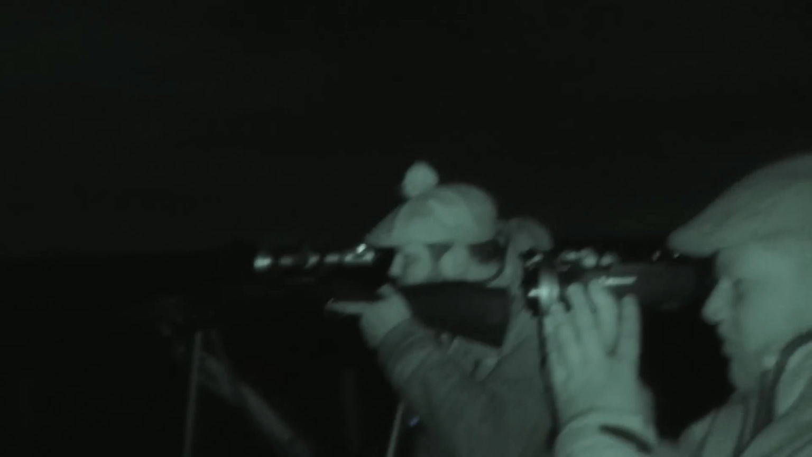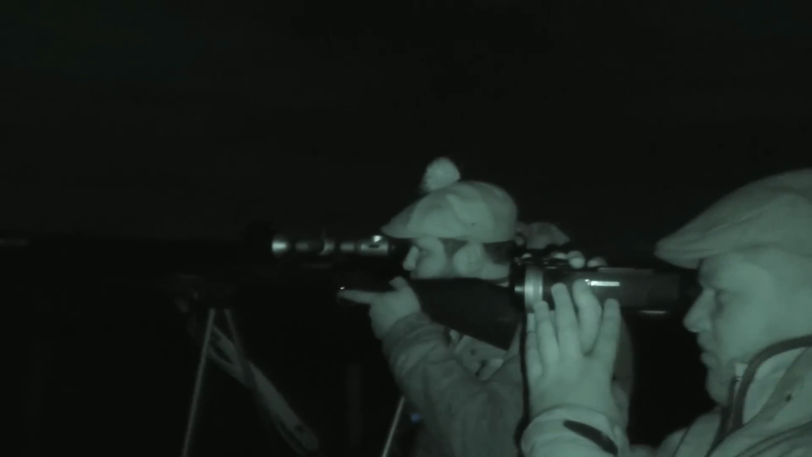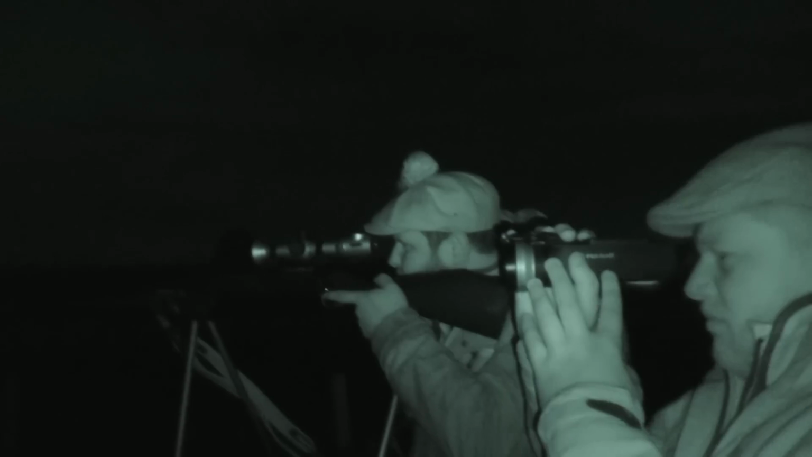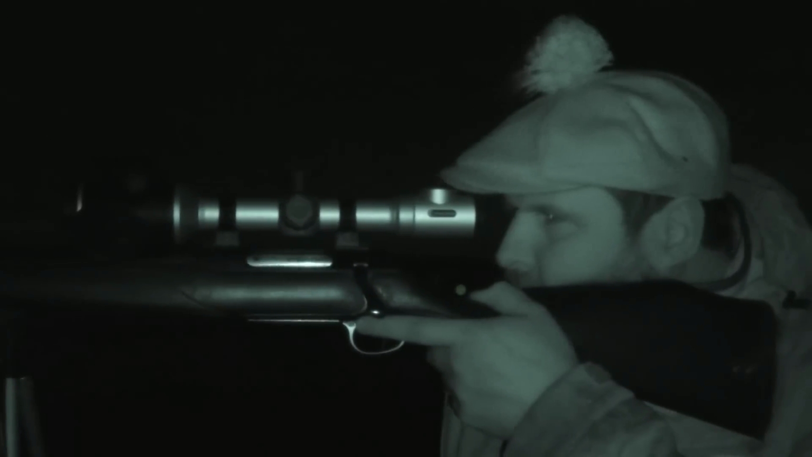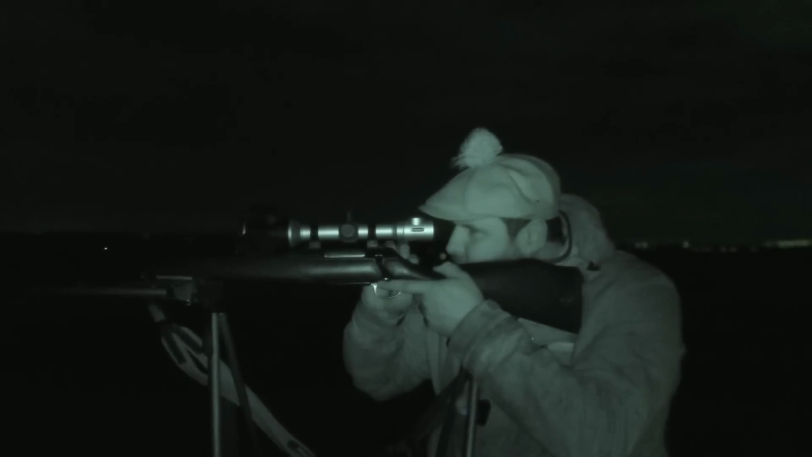Yeah, it's going to come all the way to the track. Does he cross the track? Not yet. There he is, just crossed the track. It's down here, it's Jake. Where? Here you come. Pick your sticks up and be a fan of that.